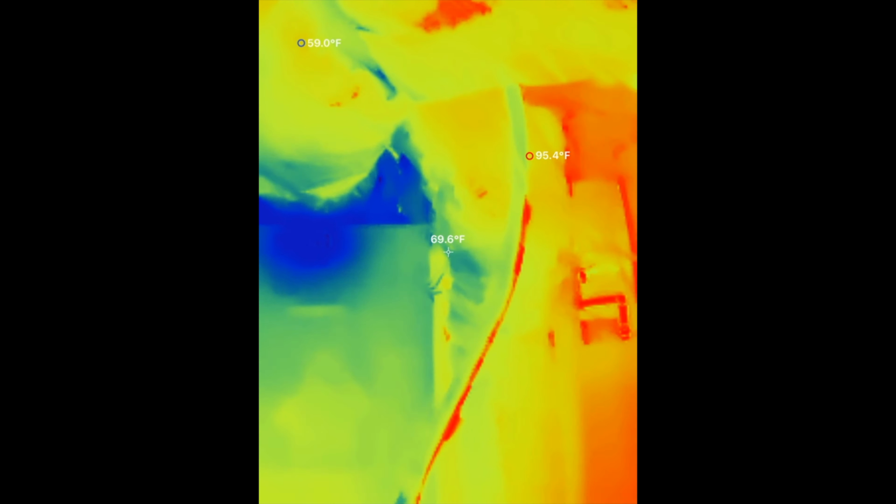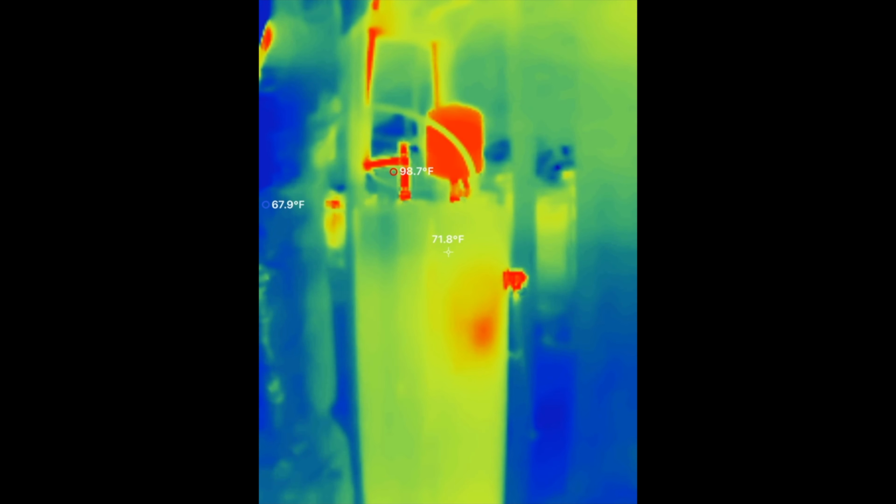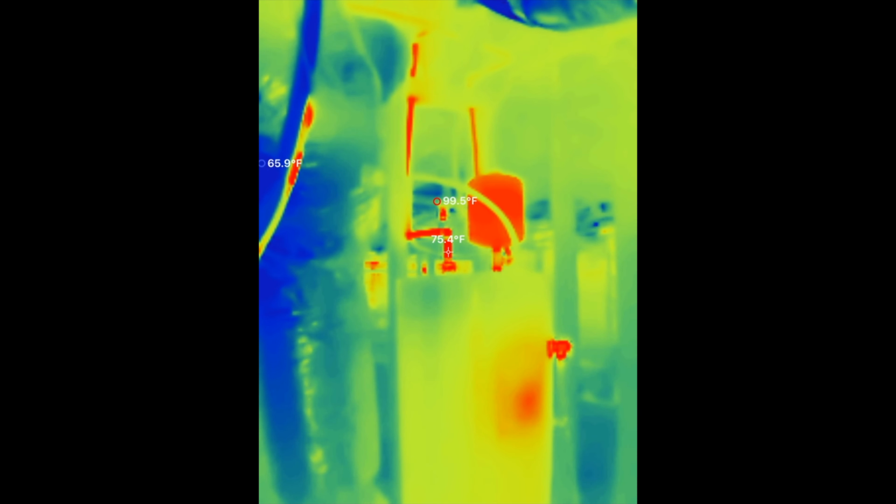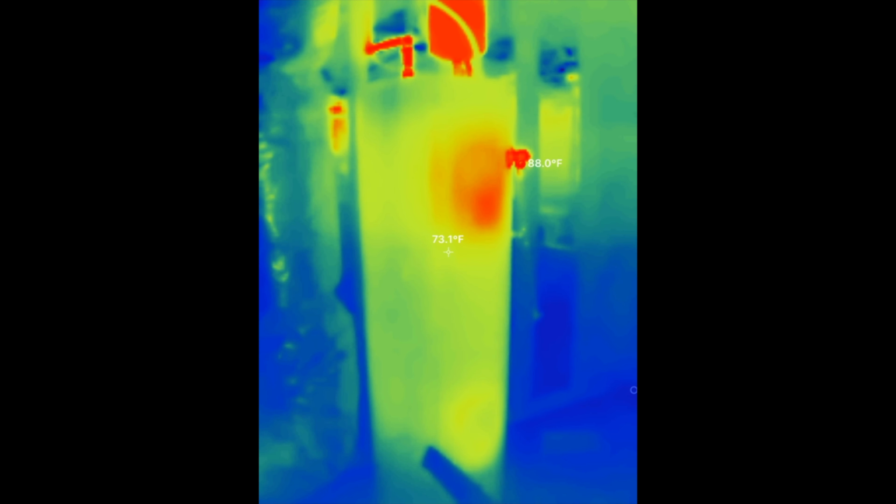The coldest area we'd expect to see is at the top of the air handler, where it's about 53 degrees, slightly higher than the temperature of the air running out of the system, which we saw 48 degrees when it was coming out of the vent in the bathroom. Next to the air handler, you can see the hot water tank, with the hottest area being the expansion tank on the top, and the hot line coming out of the tank on the left side that is still warm from the hot water running earlier.